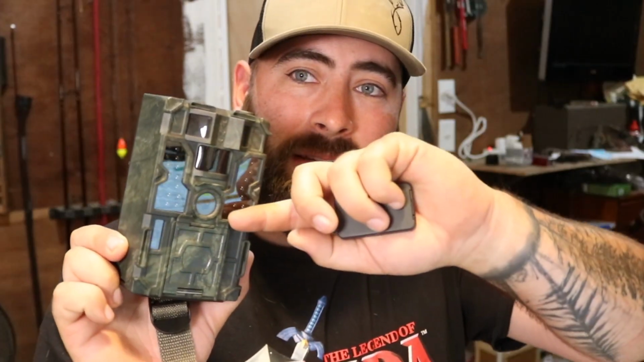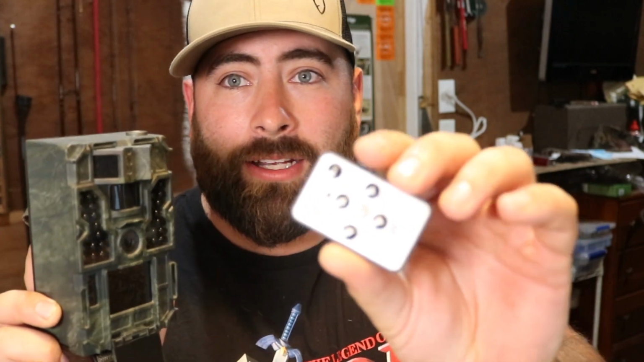This has got its LCD screen behind this little hatch, which is not waterproof, and you can't do nothing with it without the controller. This is another Derek purchase. I made a list and Derek purchased 2 of the cruddiest cameras. I'm sorry, Derek.